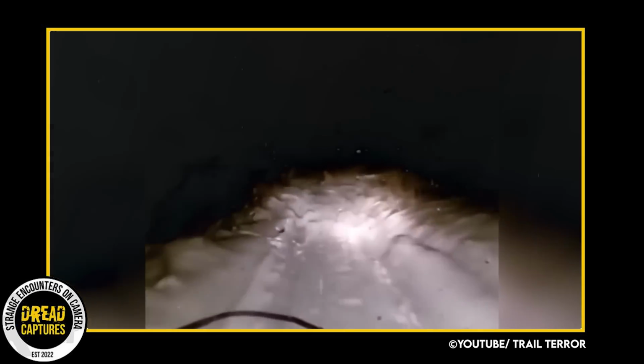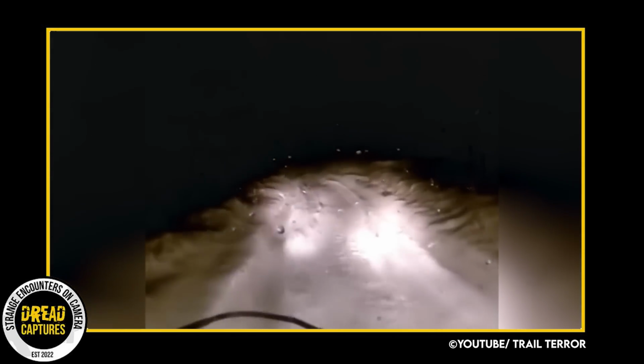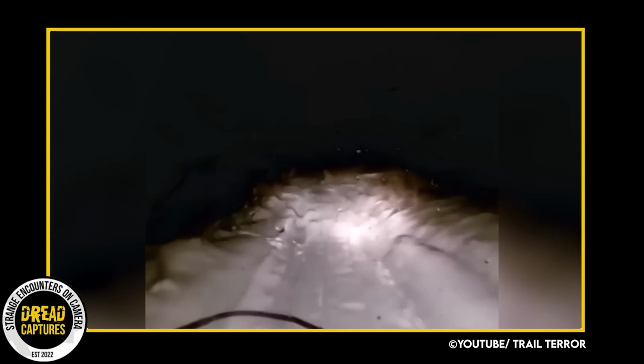The driver in this video seems to be from Russia. He and some counterparts are driving on a dark road with only the car's headlights as a source of light. Suddenly, they see a big figure pass in front of the car, and everyone inside starts screaming. They weren't expecting this at all. The creature quickly darts out of the frame and into the woods.